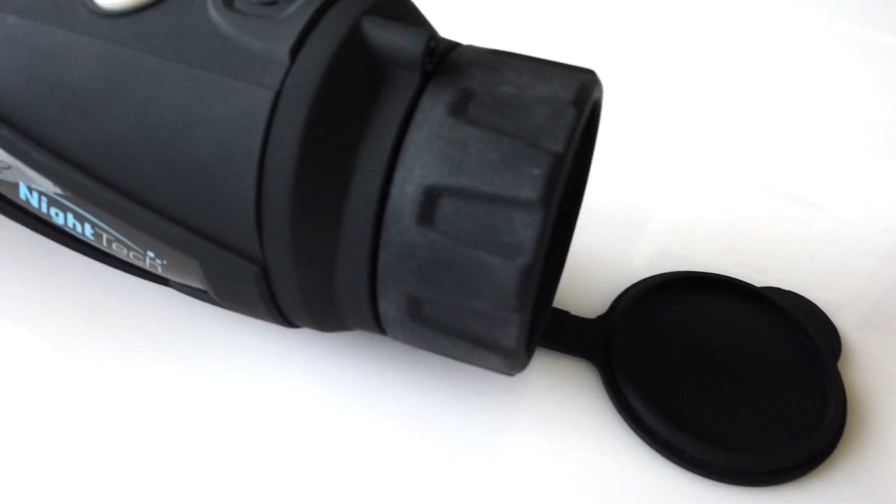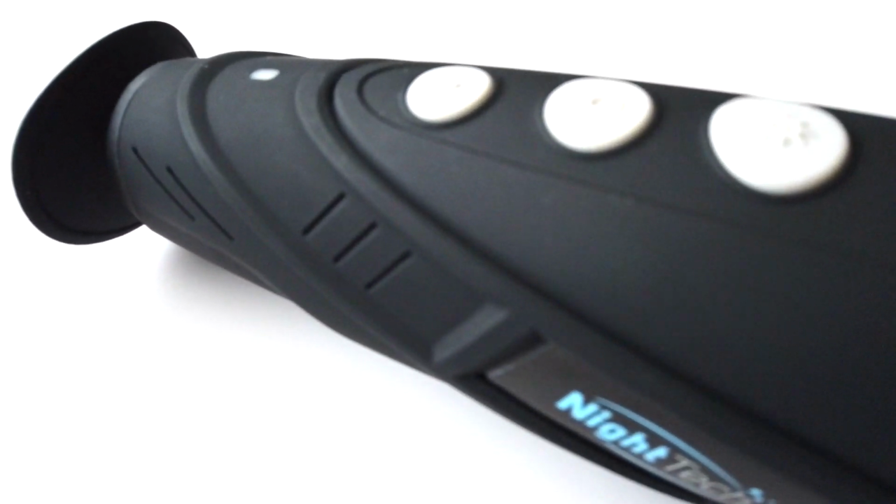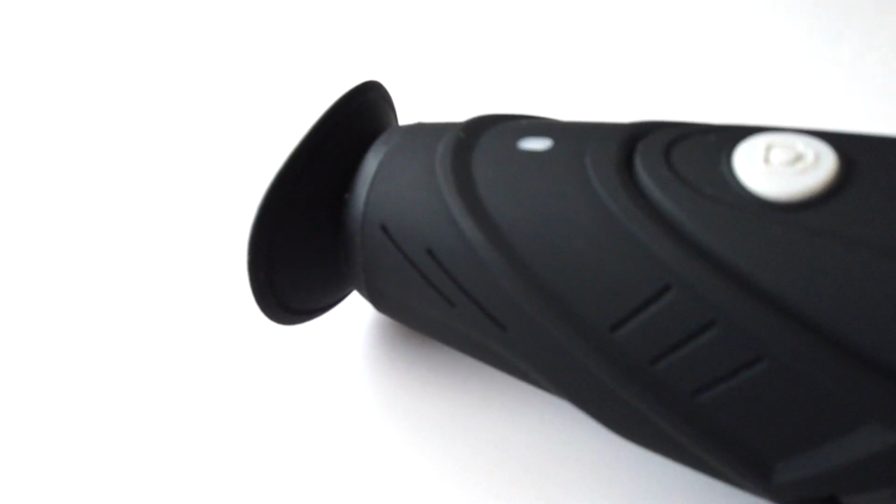Hi everyone, and welcome to this quick review of the new XD65 Pro 2 thermal monocular from Nitek. Now this is their premium thermal monocular, so it is the top of their range. So let's see what we get.